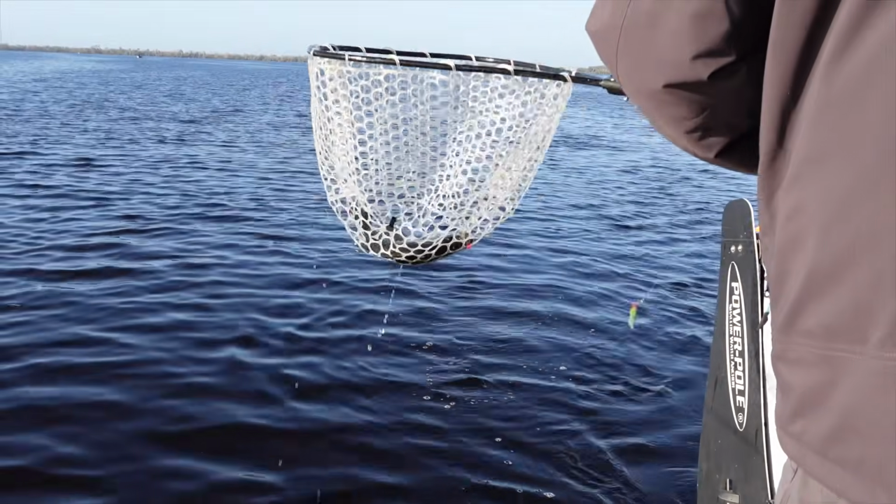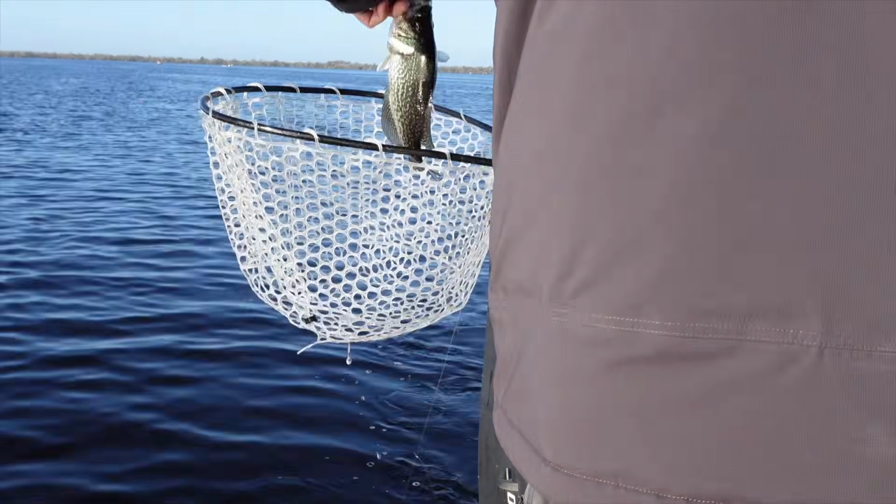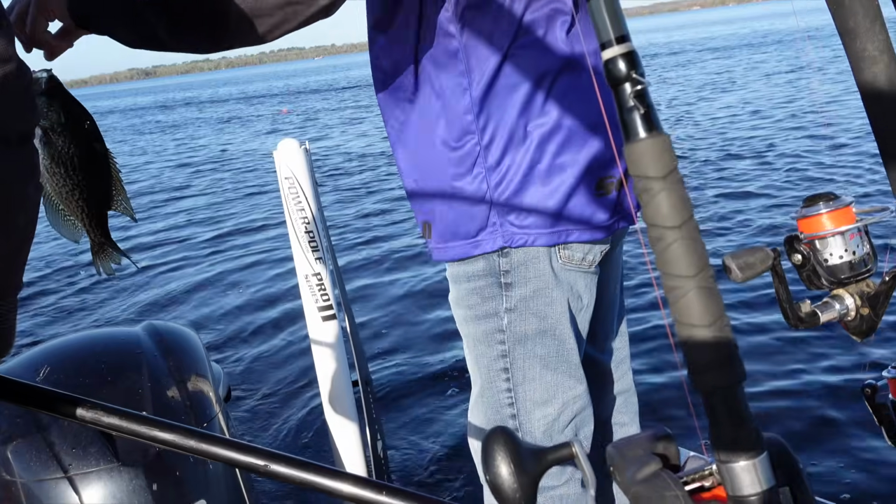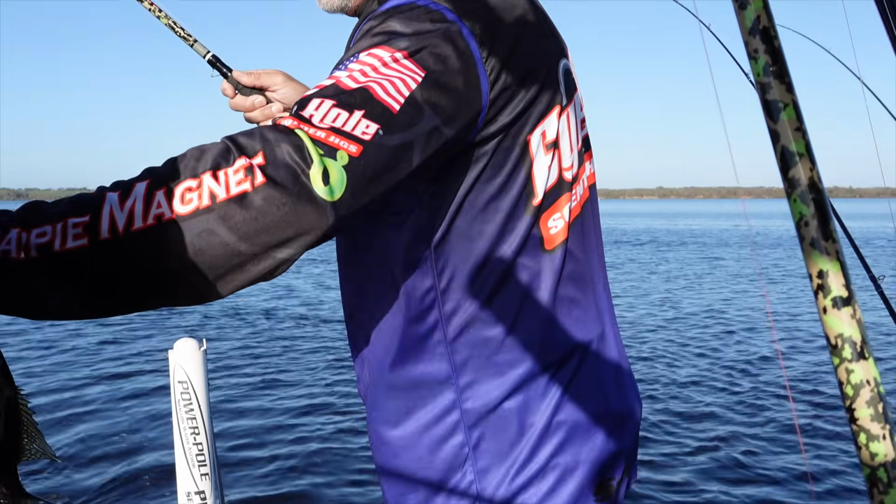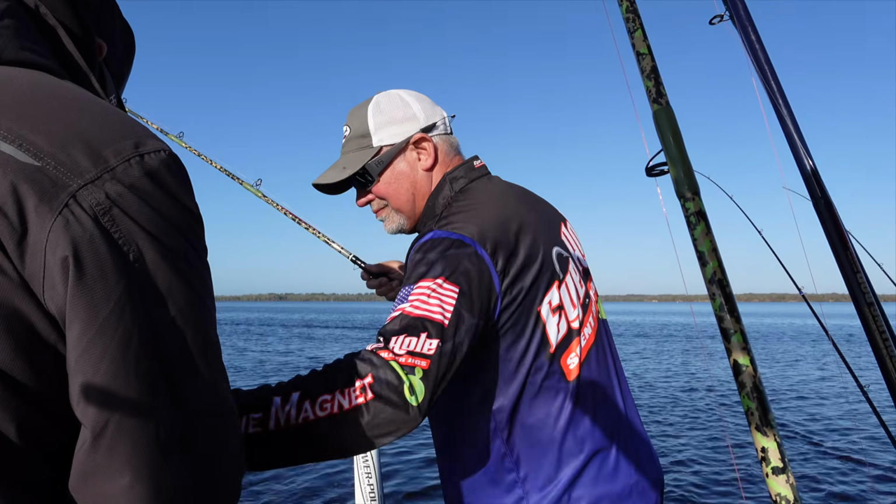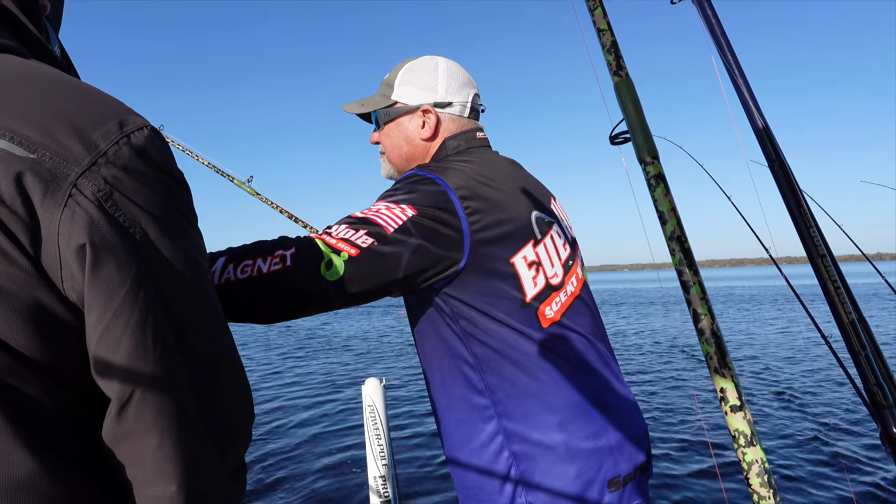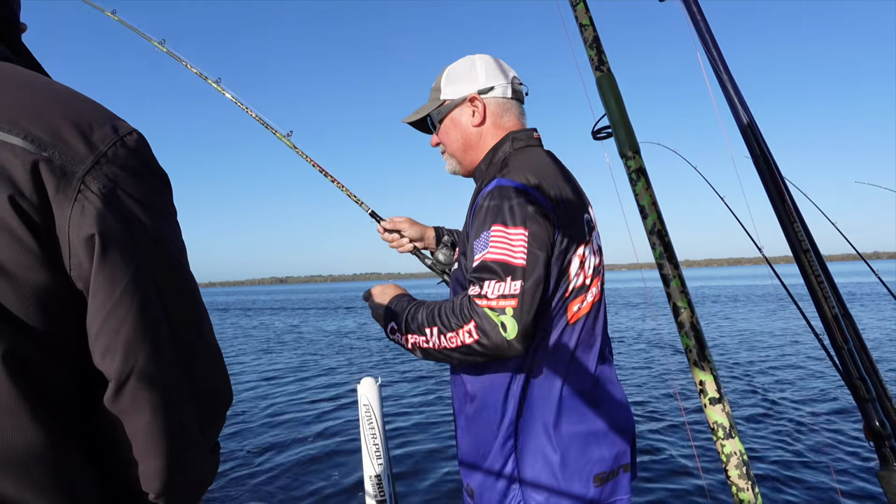Another tank. Another good quality crappie. Jim, in there, boy. Straight through the bottom of that lip. Oh, get him.